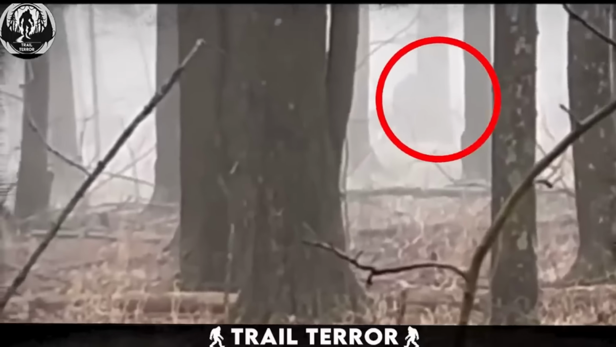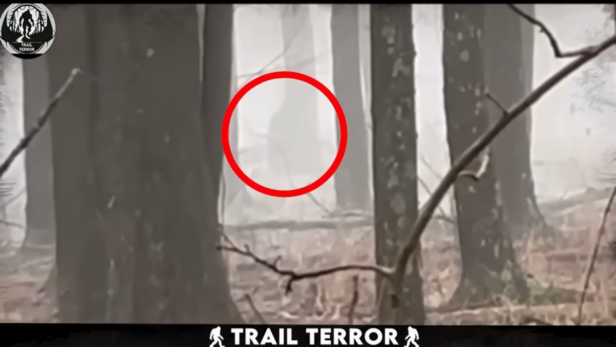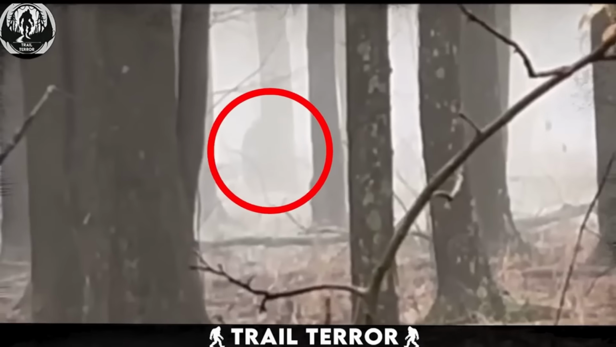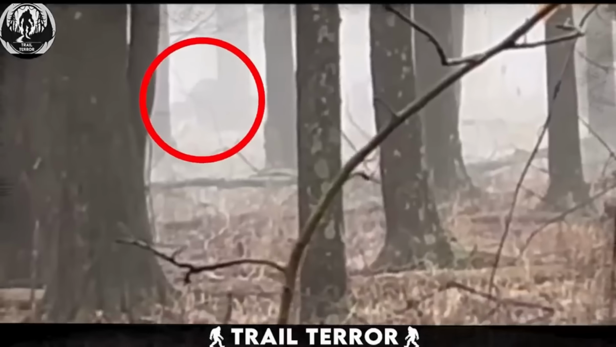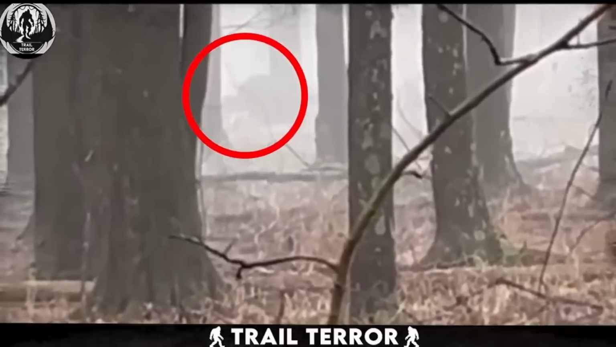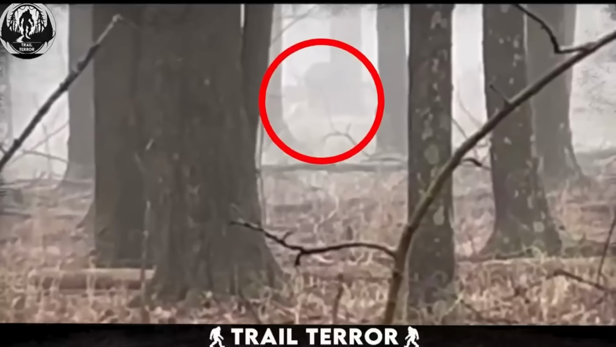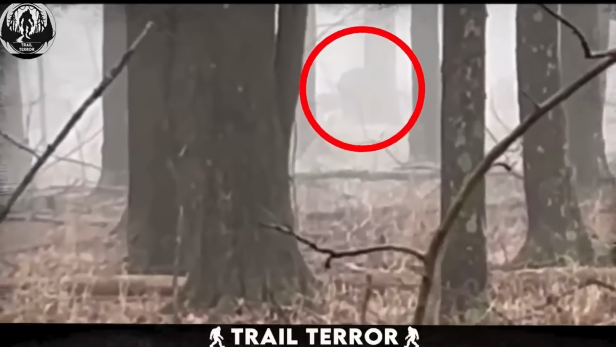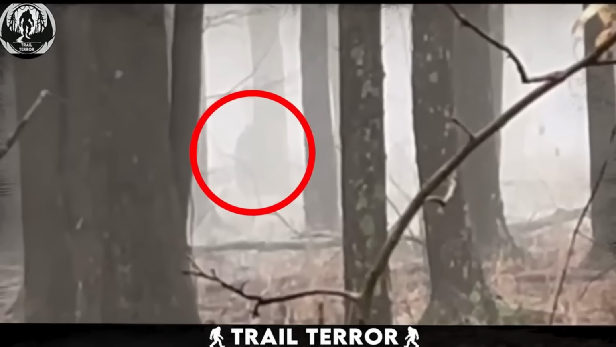The initial impression suggests something akin to a gorilla or ape, but here's the catch. The video is from Canada, where there's no native population of apes or gorillas. This leads the couple to believe that the creature they encountered might indeed be a Bigfoot. As the couple realizes the unusual nature of their discovery, fear sets in, prompting them to cut the recording short and make a hasty retreat.